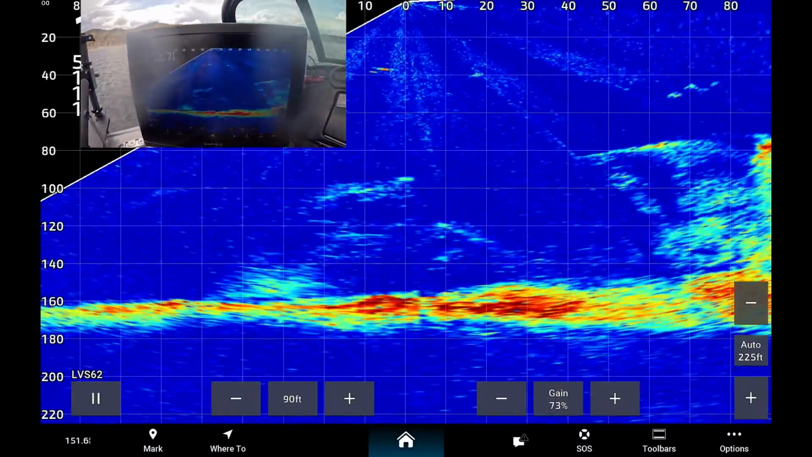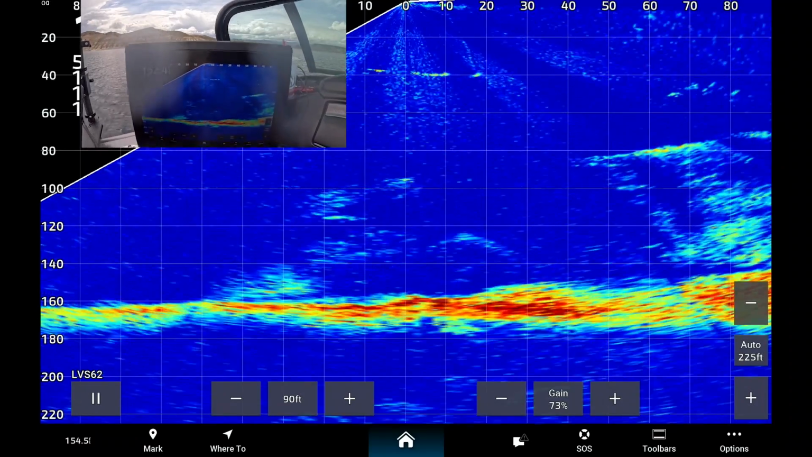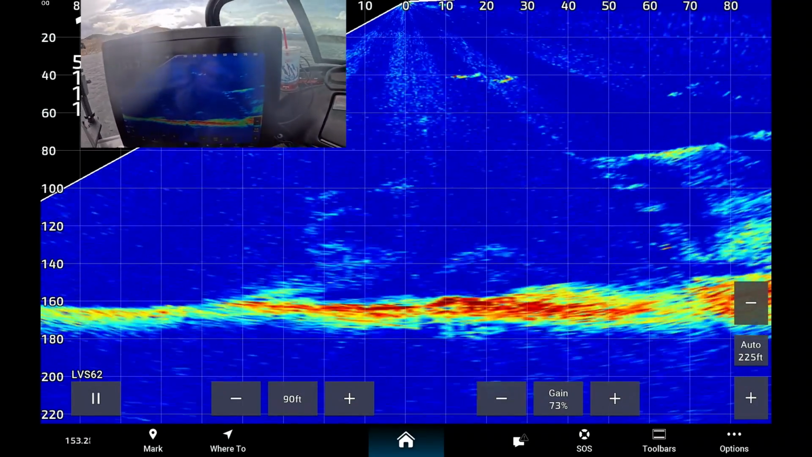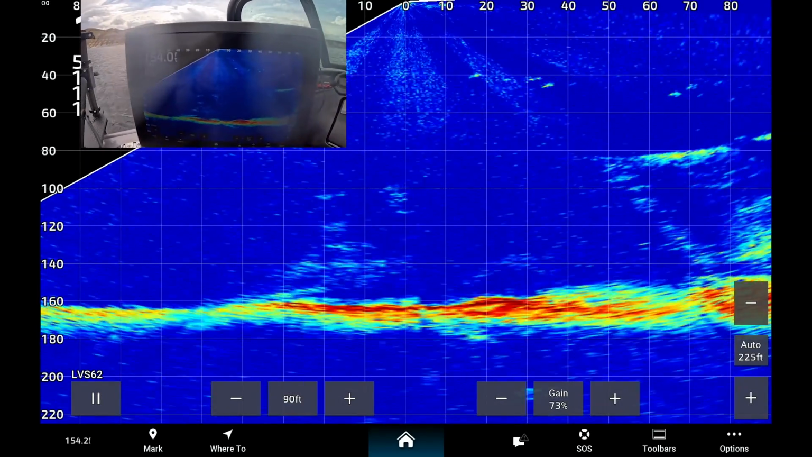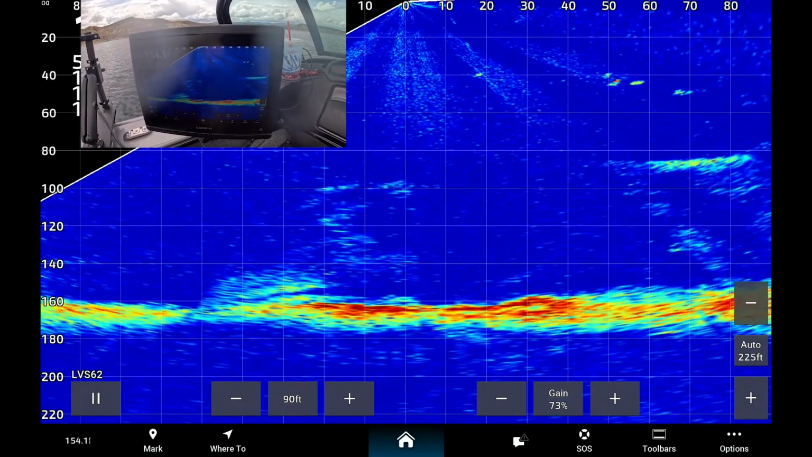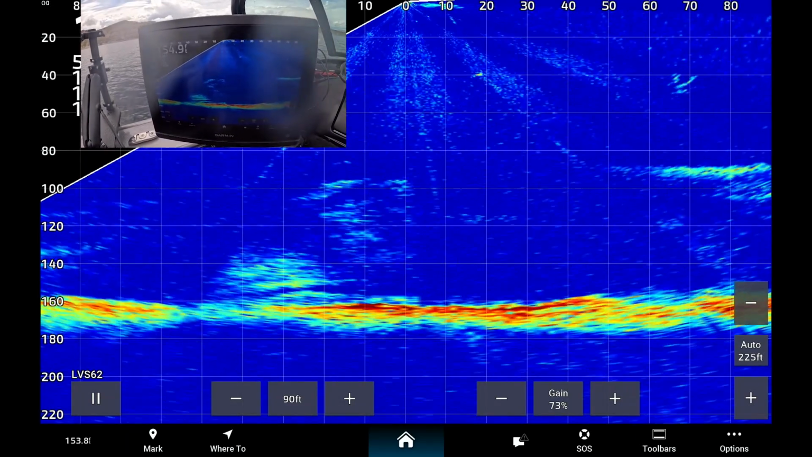Now, some fish coming on the screen right now, right at the exact depth of my transducer. Hopefully you can hear the microphone. I've got a little better microphone coming, but there you can see those fish. They're coming back out towards where my line is. Hopefully we'll get another bite here. You never know.